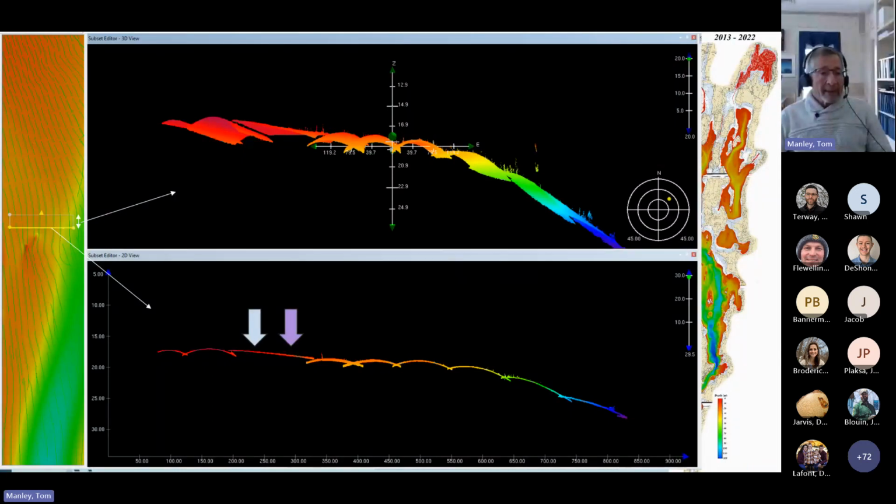The upper central image provides a three-dimensional view of all the data contained within the rectangle, while the lower panel shows the two-dimensional, very thin cross-sectional view defined by the heavy, dark yellow line at the bottom of the rectangle. It's important to note that the vertical exaggeration is 30 times normal in both panels.